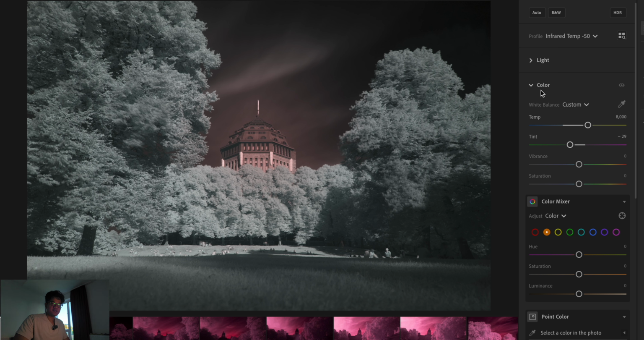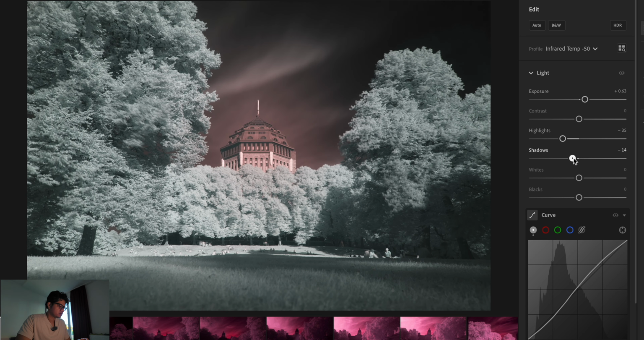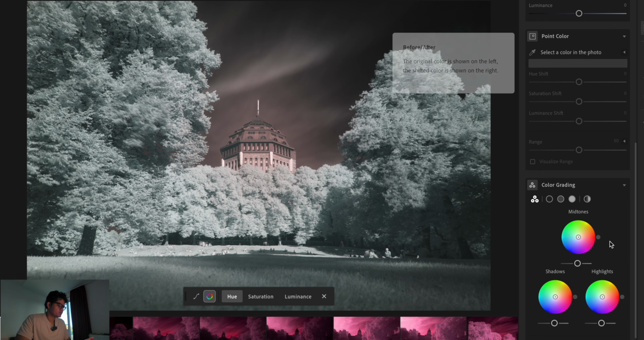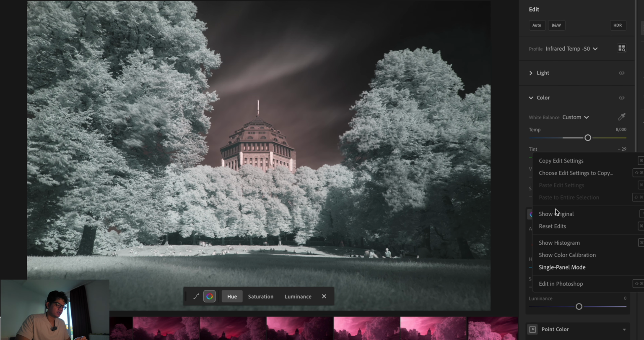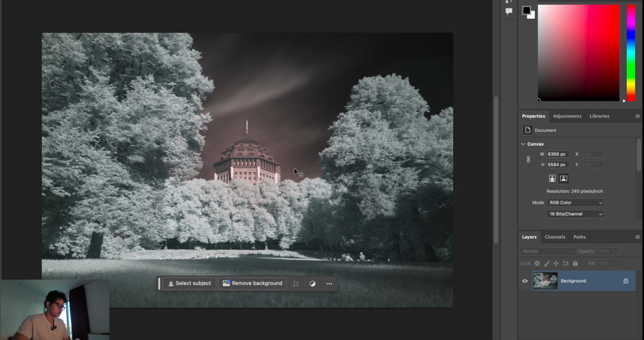So that's the first step, and then you can adjust your exposure, highlights, and everything else however you like your image to be. Okay, and then we are going to open this in Photoshop. Okay, now we are in it.